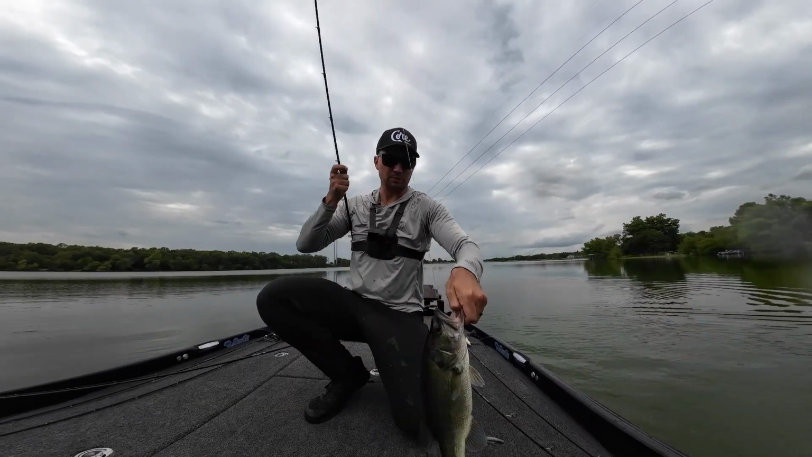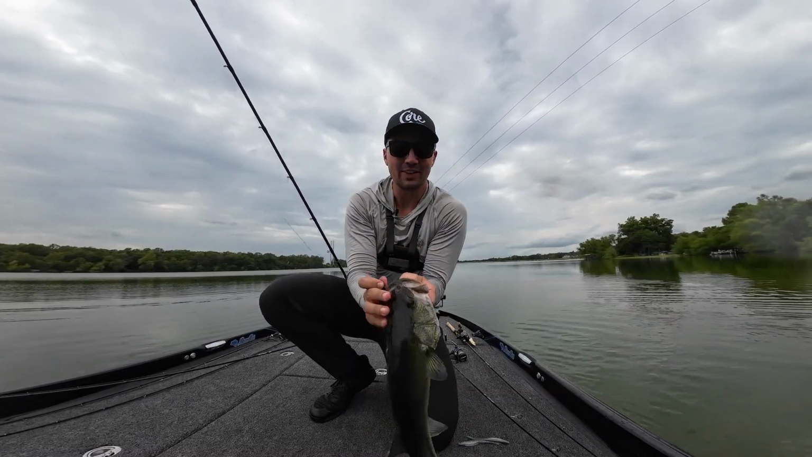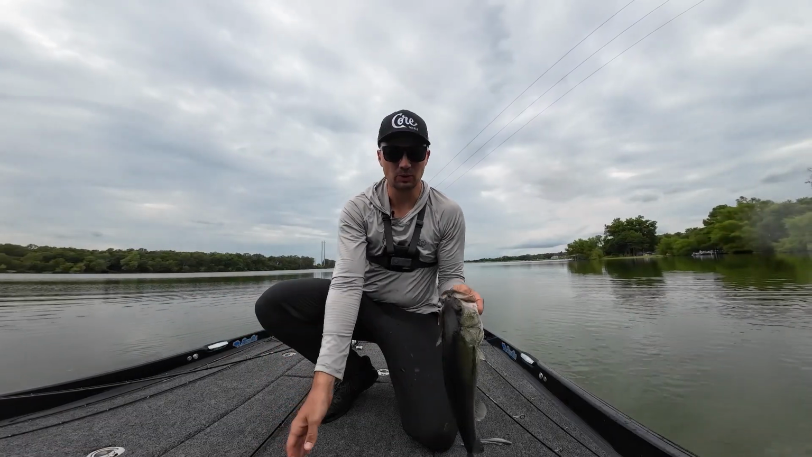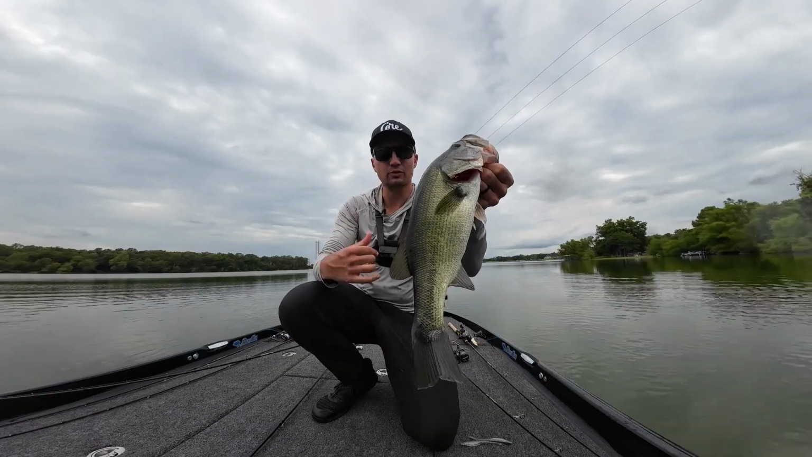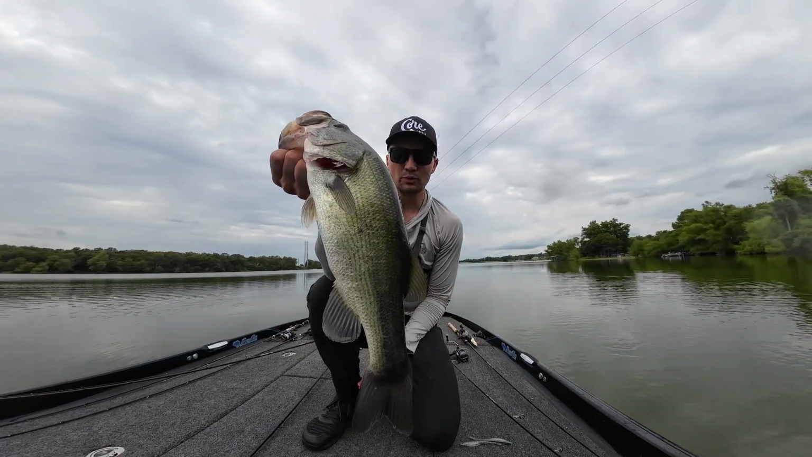I fished all those brim beds and none of them had any fish, but I saw that big fish out of that brush pile in about, I don't know, 10 foot of water. So I knew I graphed another brush pile in 10 foot. Right over here, we graphed it earlier as we were driving around, and that is a beautiful fish.